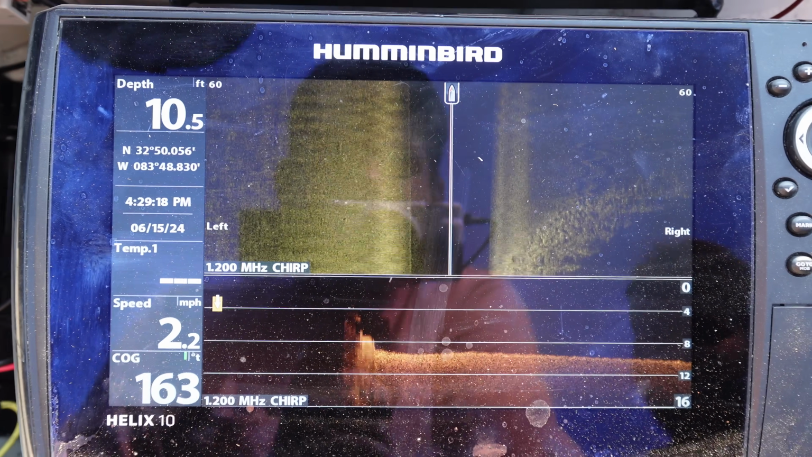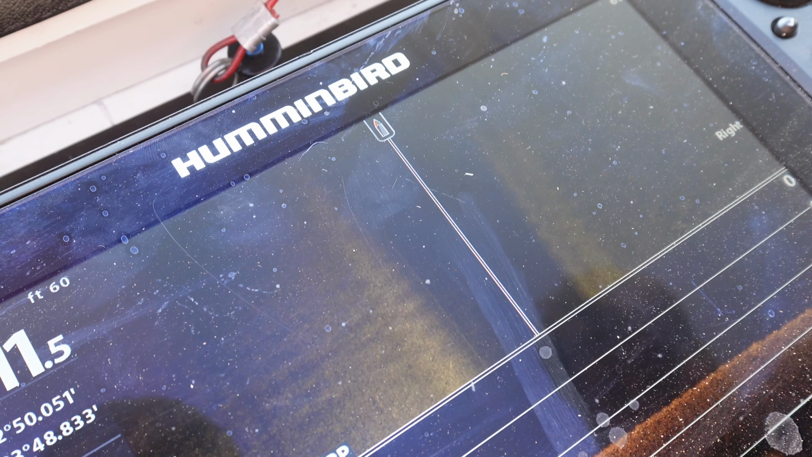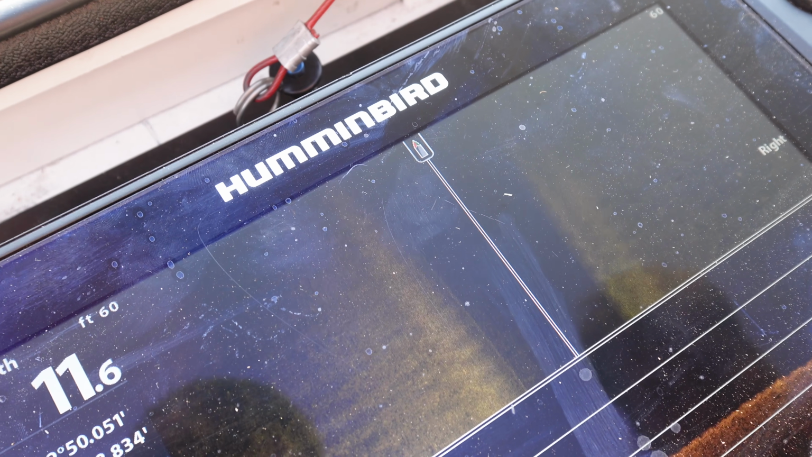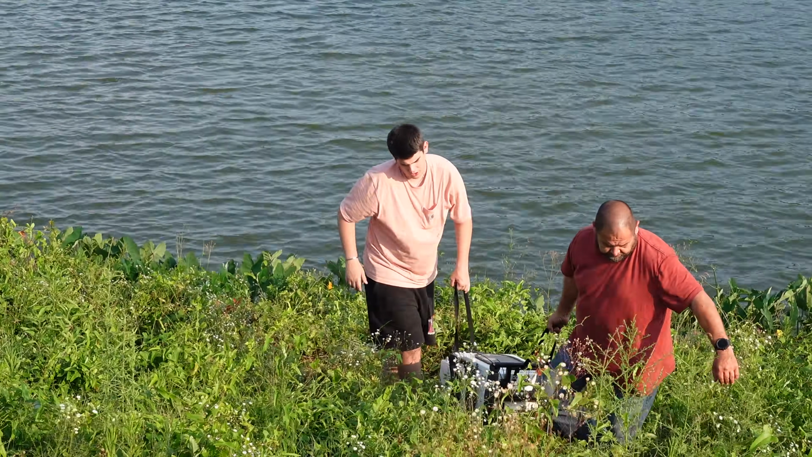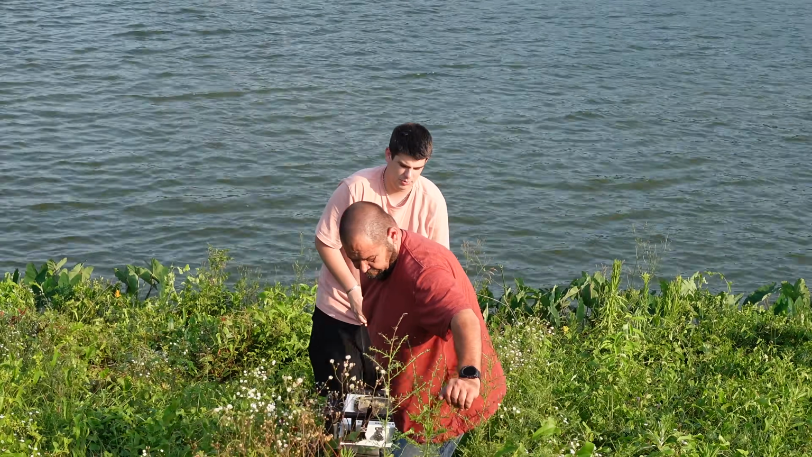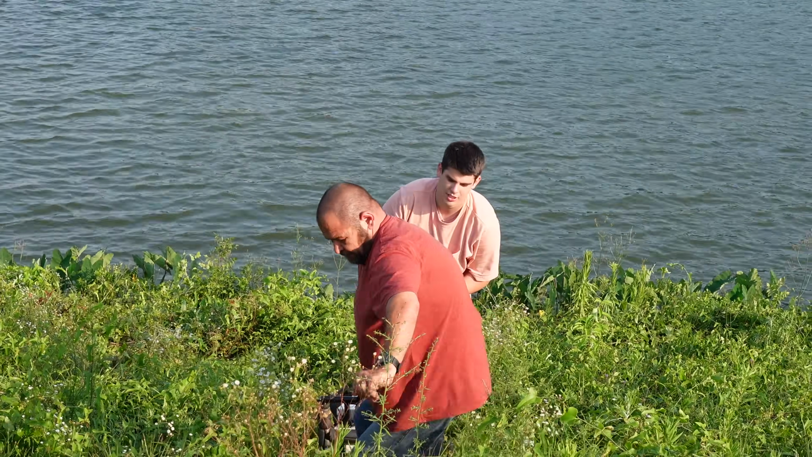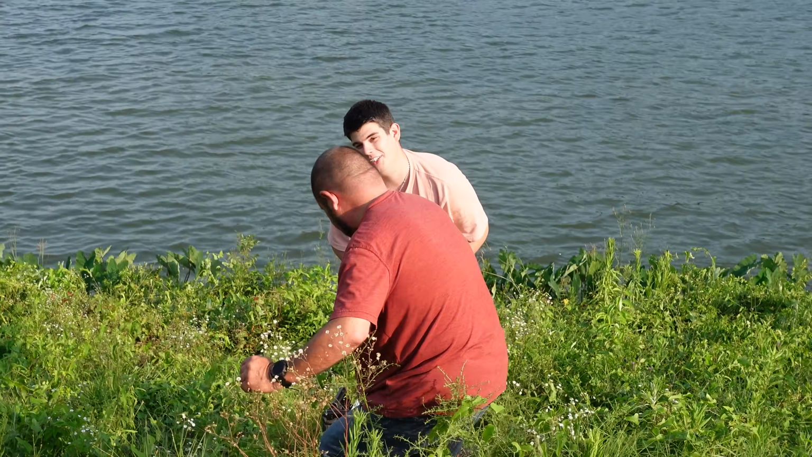So we're about 10 feet now. Deep enough for a car for sure. 11 feet. Do appreciate Gene helping us out today on the search. He's been helping haul this little buddy everywhere. It ain't little, I can tell you that much.